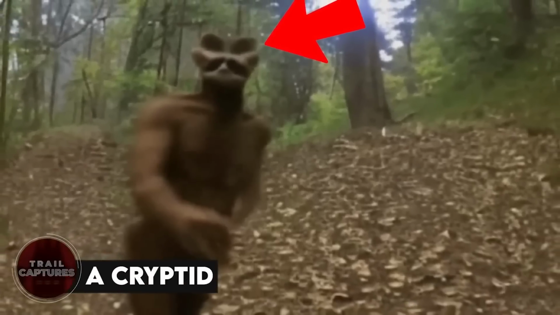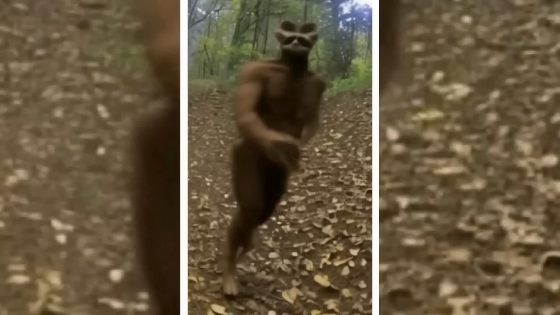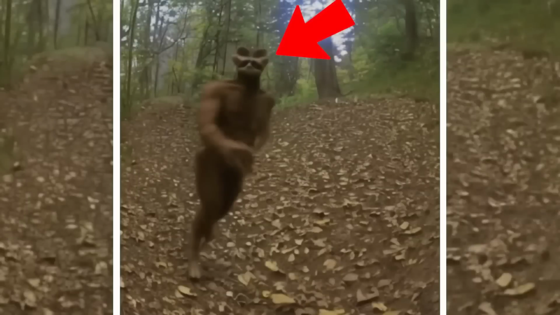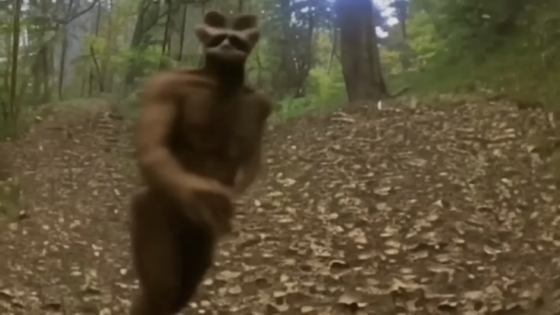A cryptid. Now this one might be just an image taken by a trail cam and not a whole video, but this single image is enough for us to get an idea about how eerie and unbelievable life in the woods can be. Was it an alien or just an animal from an unusual angle? We can't say for sure, but you let us know if you have any ideas.